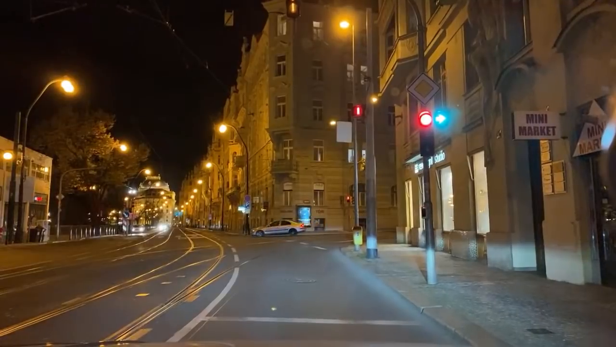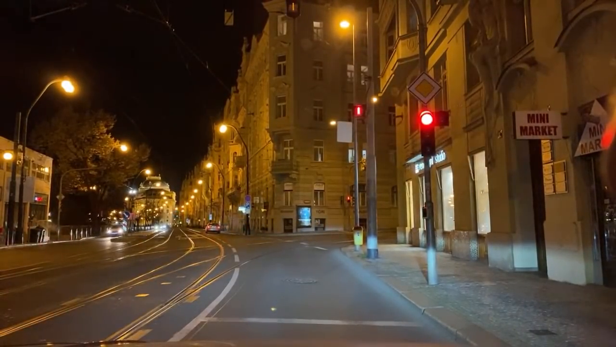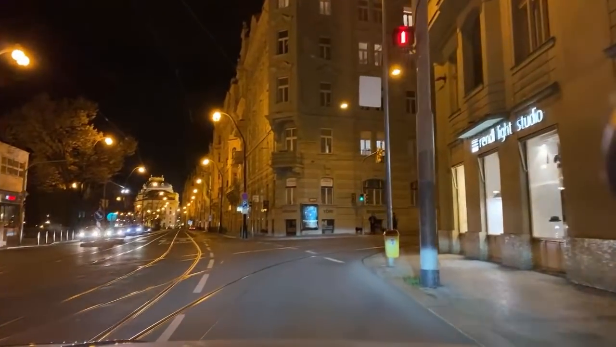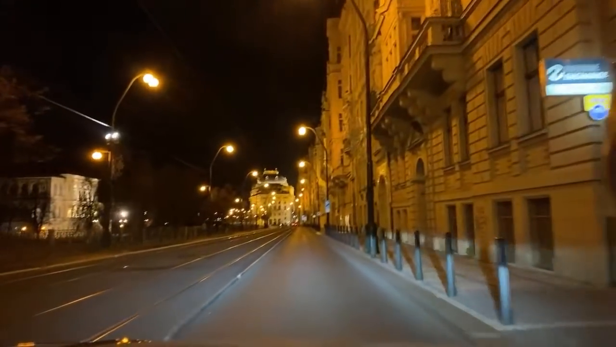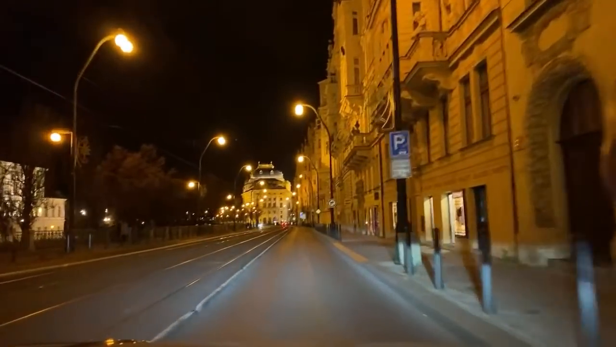We're passing, which you can see on the left here, the Manes Gallery exhibition hall that just recently hosted the fake Banksy exhibition. I'm going on a green light, which is good, no cobblestone. On the left you see Joffin, and right in front of you is the National Theatre with the beautiful golden rooftop.